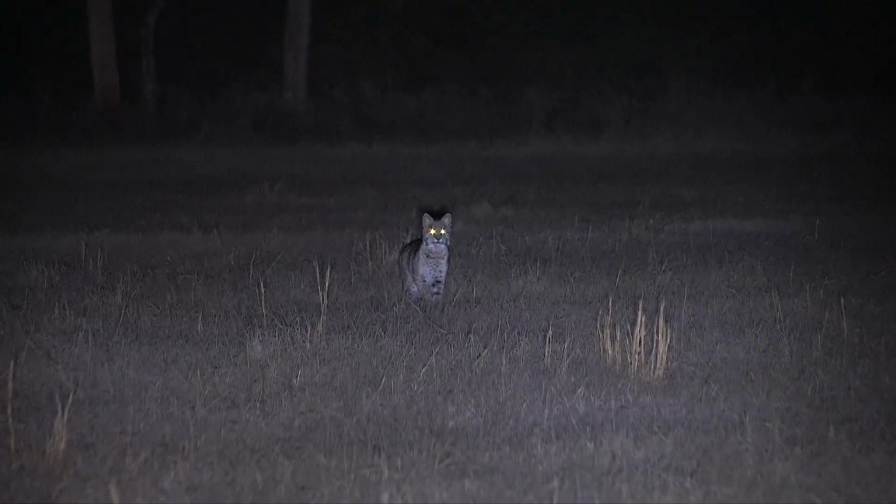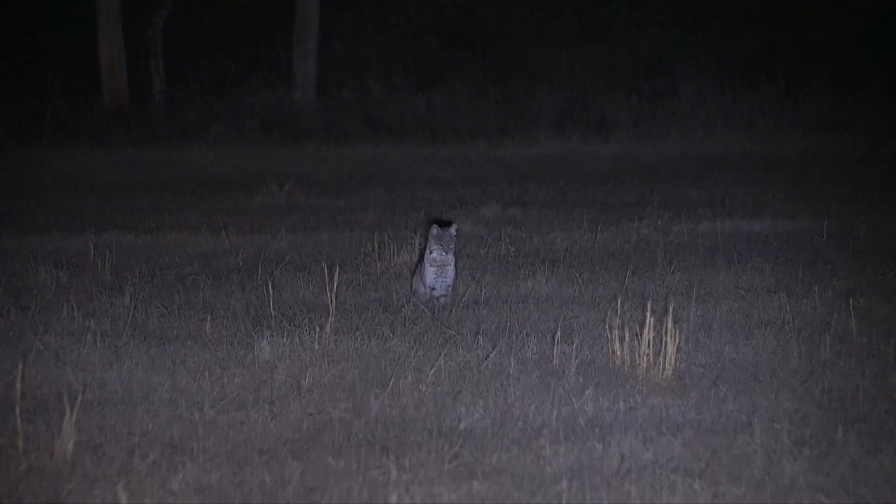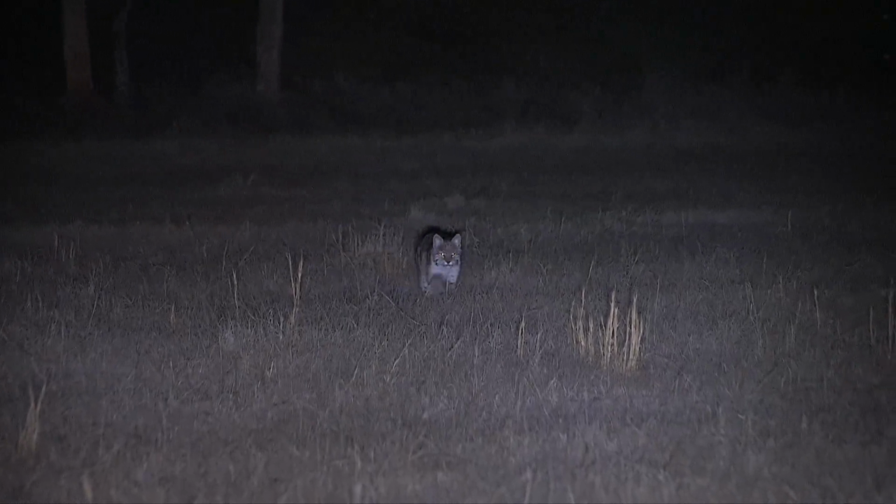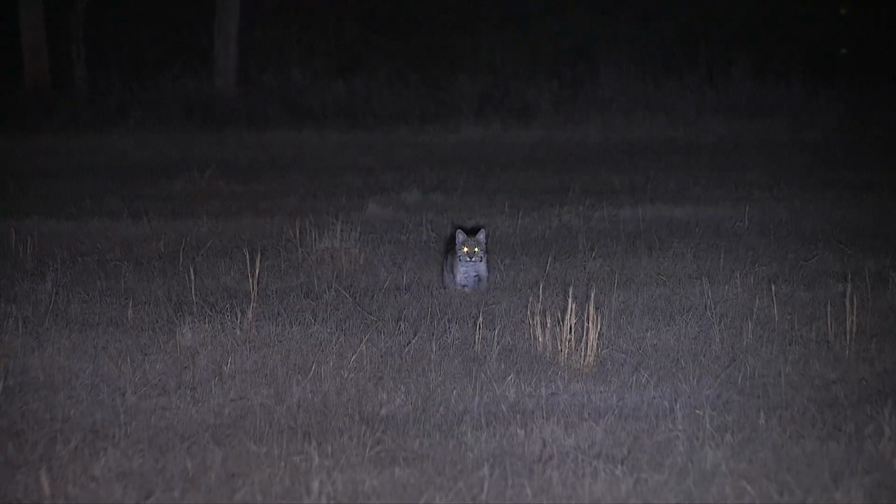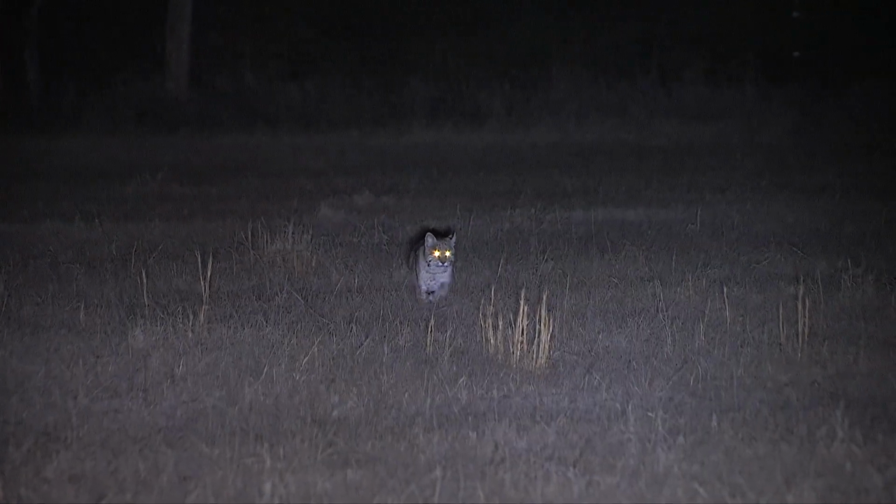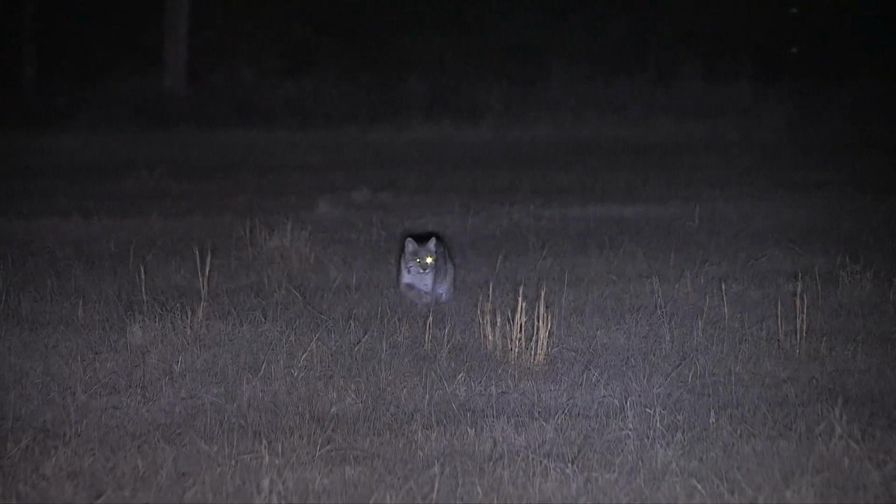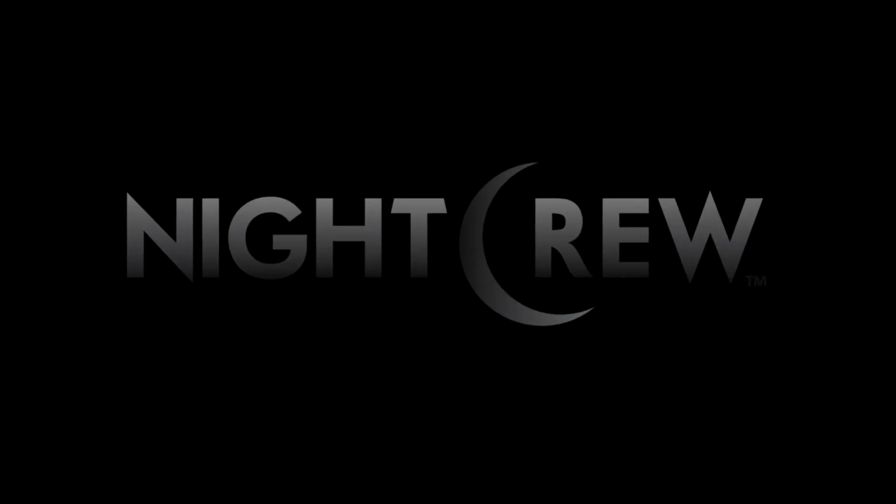You know, we've heard guys say you must move a mile between stands to be successful. Well, that really all depends on the terrain and what species you're targeting. Coyotes are one thing, but cats are a whole different story. And I bet the guy that told me you must move a mile before you make another call, he probably would have drove right by this one.